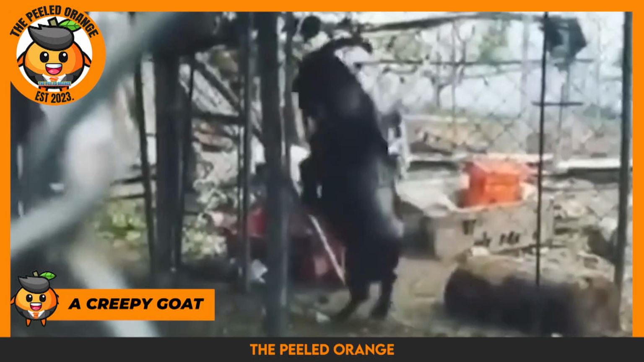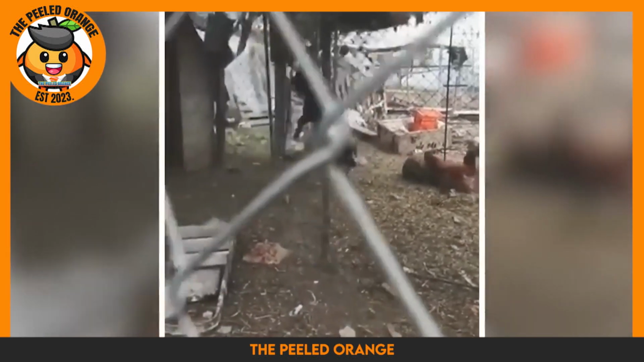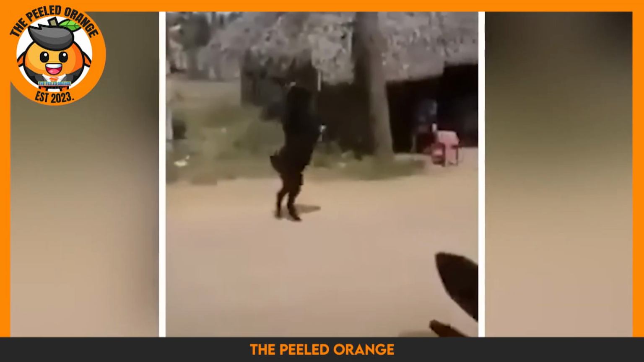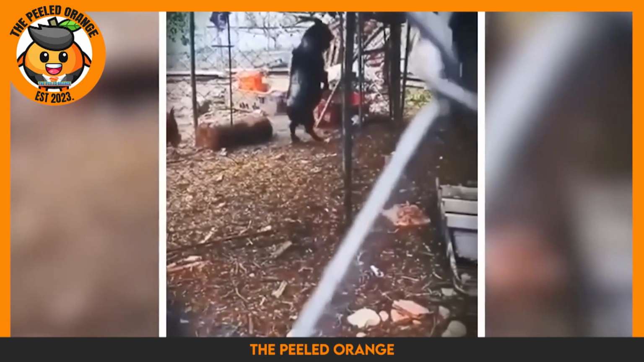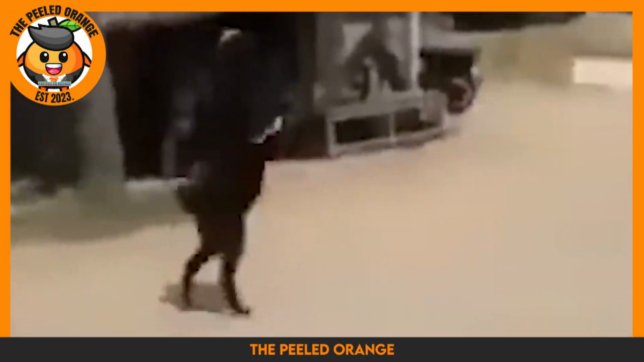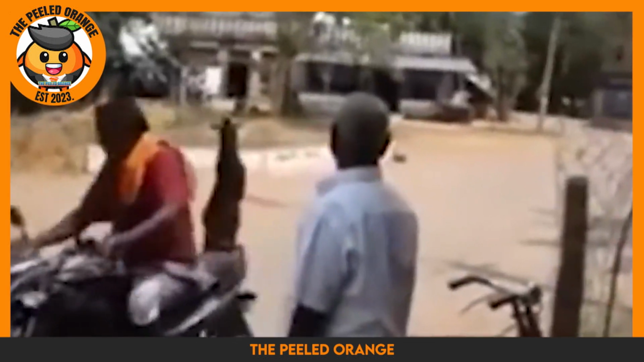Lastly, we have a creepy goat. Someone secretly recorded a goat without it knowing, and the footage shows the goat standing on its hind legs and moving around in a chicken coop, which is an unusual sight for a goat that is typically seen walking on all fours. The goat seemed to be imitating human movements and was completely oblivious to being watched. The person recording remained hidden, giving the goat a sense of solitude which might have led to its unusual behavior.